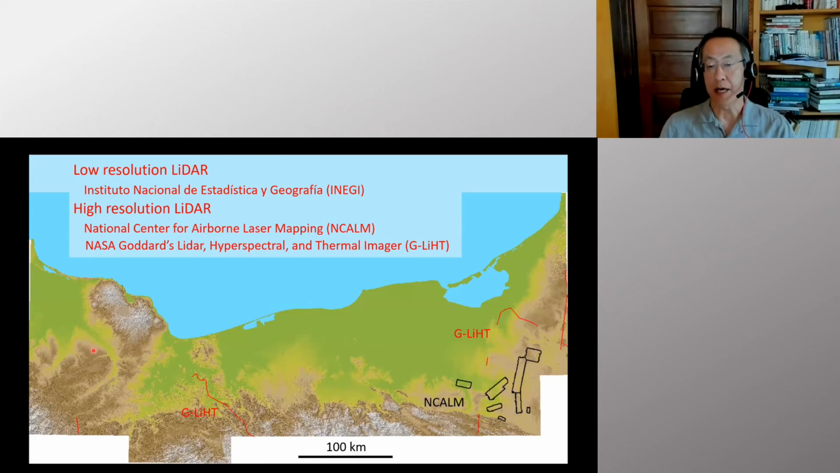So this is the area. The INEGI low resolution LiDAR covers the entire area continuously. But we also did high resolution LiDAR to check the accuracy of what we are finding in the low resolution LiDAR. So this is our high resolution LiDAR. And then we also use this G-LiHT LiDAR, which is the high resolution LiDAR that was done by NASA.